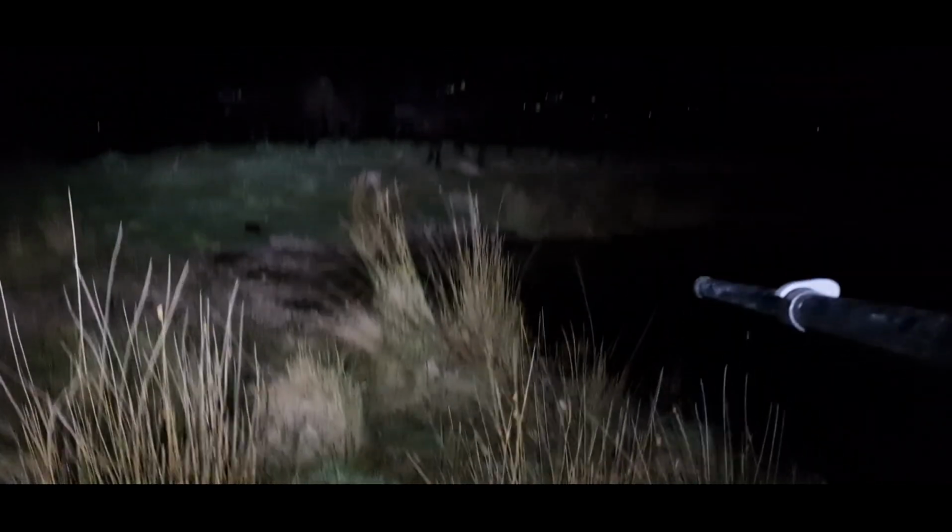Alright, so just got the first fox, but the cows that were further off in the paddock, I've just upset them, so I'm going to move away. Clearly they don't want me in here. I'm walking in mud now. Just trying to keep an eye on them, they're not happy with me.